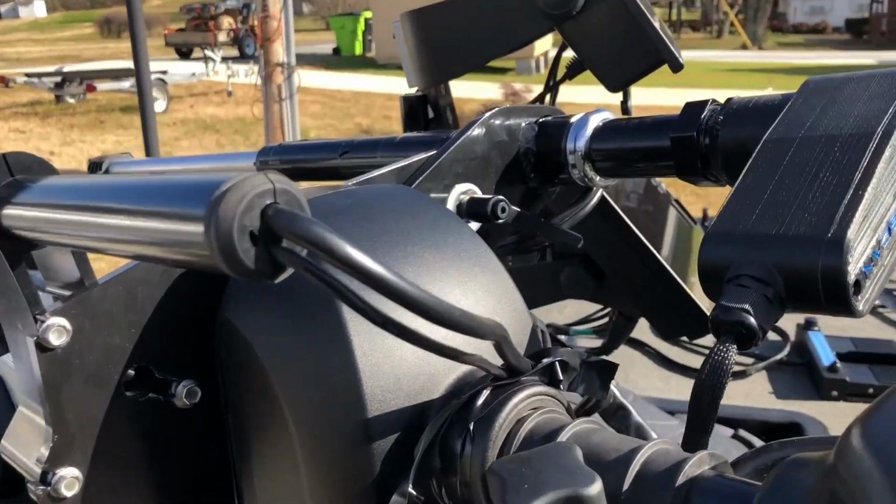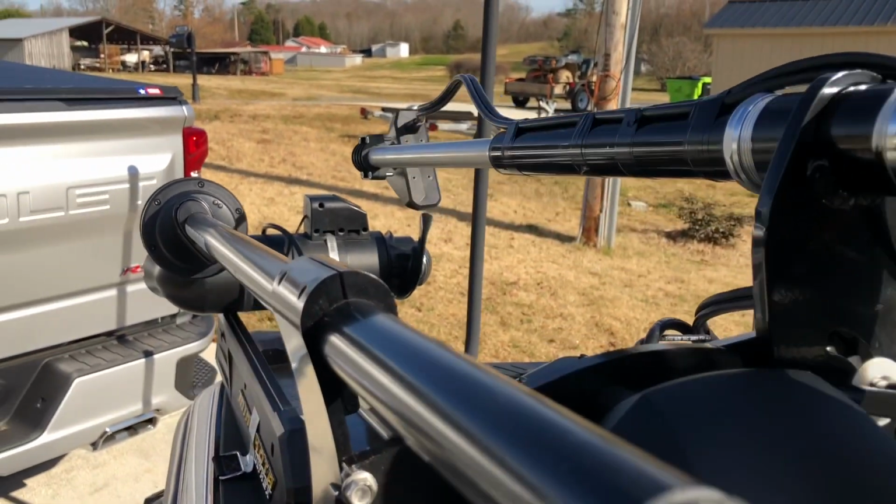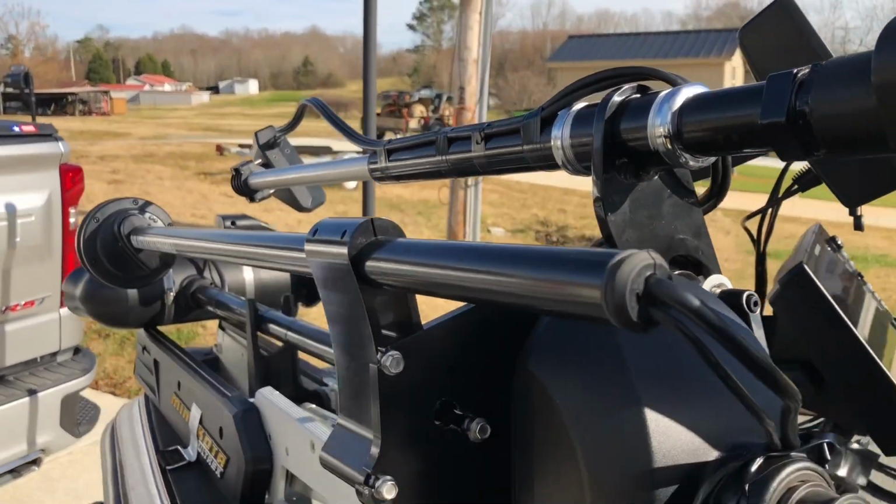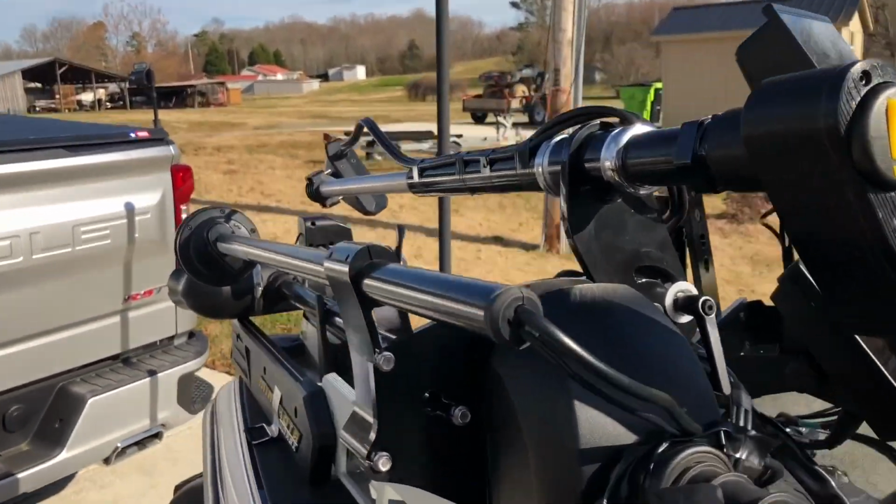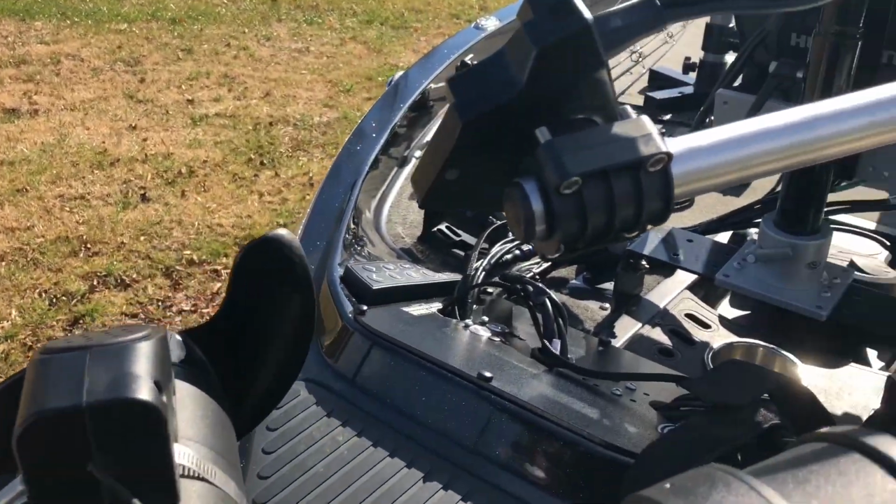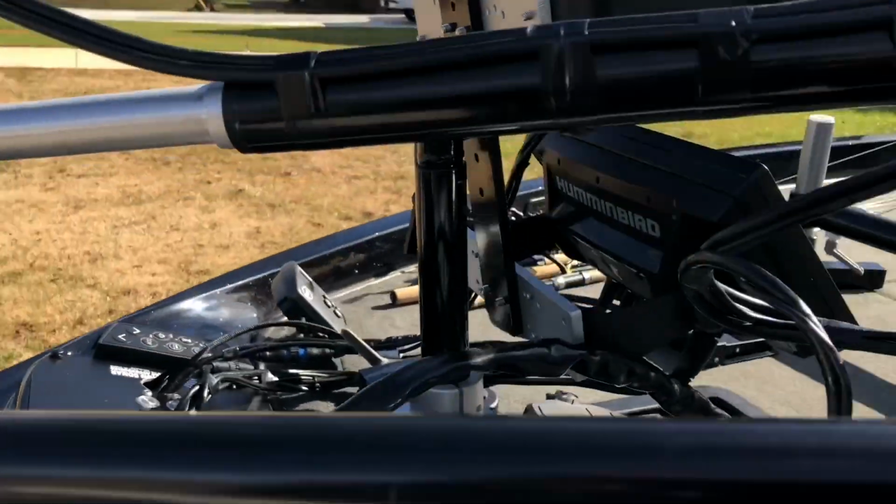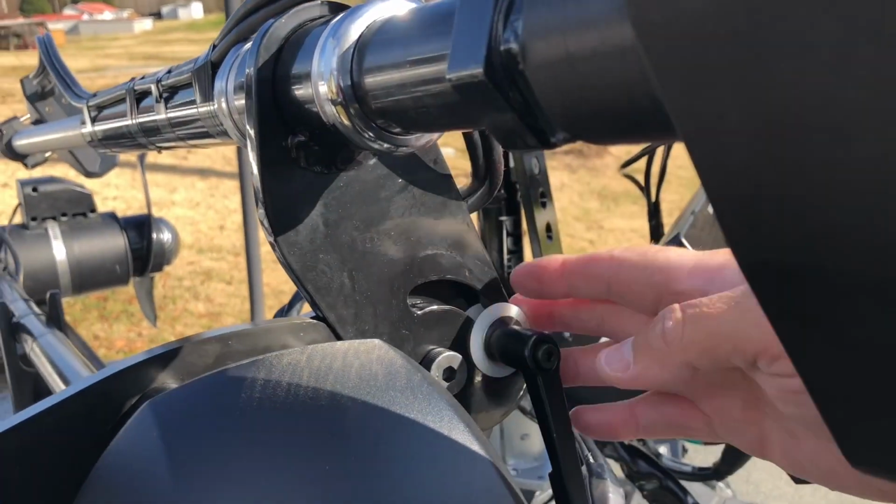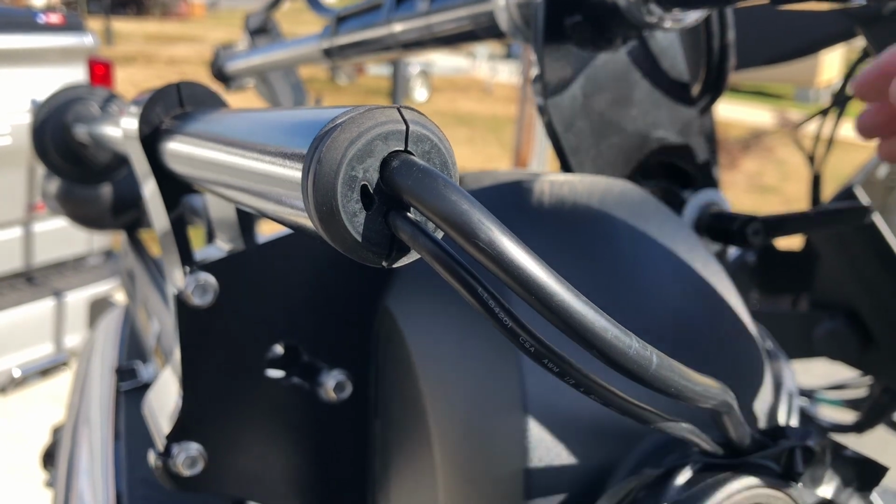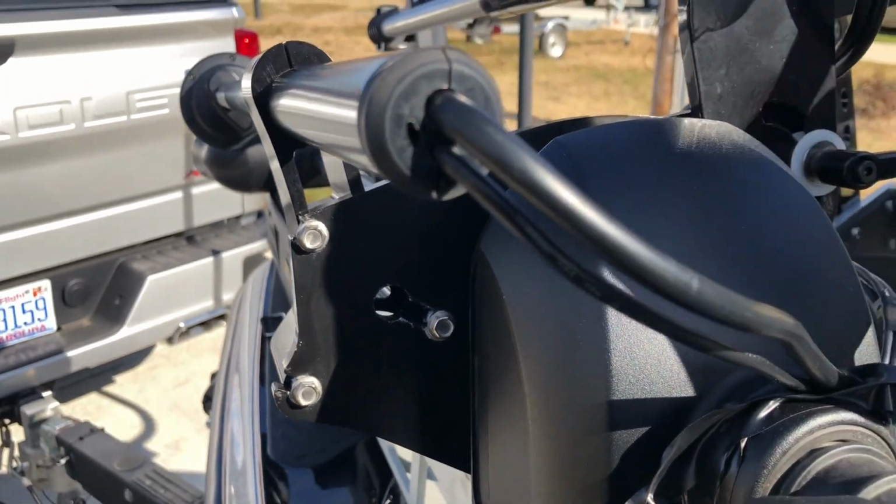But one thing about this mount that's pretty neat is you can loosen it, and this is where you'll run it. You lock her down, and that's where you're going to run it, where it'll clear the trolling motor. And you can set this thing in any position that he's got here. I would say I'm probably going to want to run it just that way right there.